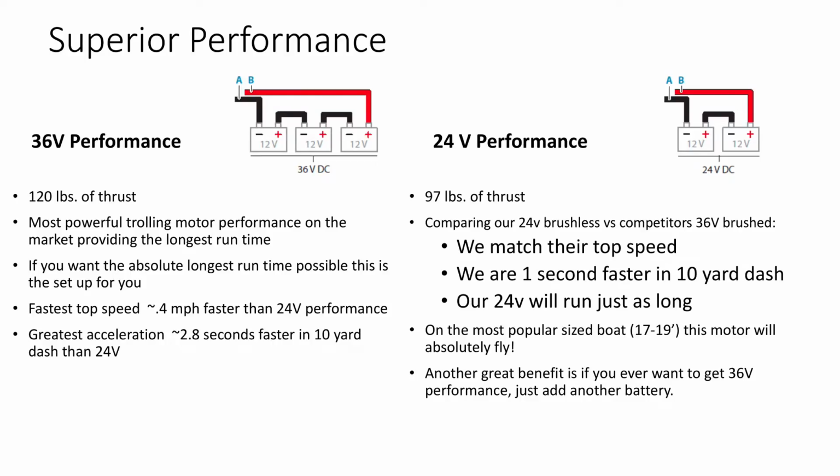This is amazing. You remember how in the past you had to buy either a 12 volt, well, none of us bought the 12 volt, but you either had to buy the 80 pound 24 volt or the 110 pound 36 volt. No, now you buy the one motor. Depending on the size of the boat, all you do is simply add batteries. You either run it off 12 volts, or 24 volts, or 36, and then you get 97 pounds out of the 24, and 120 to 125 pounds out of the 36. So that is really fantastic, and quite simple to change. Just throw in an extra battery and voila, there you are.